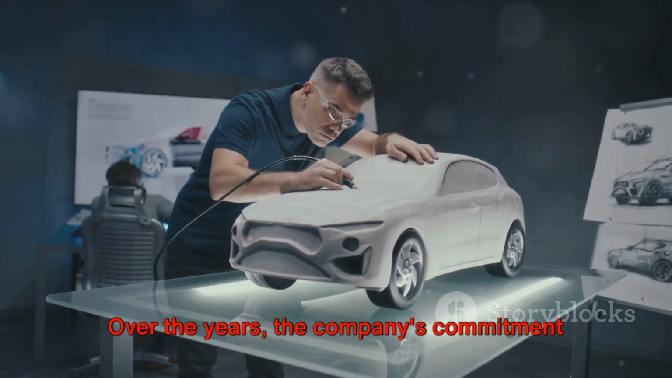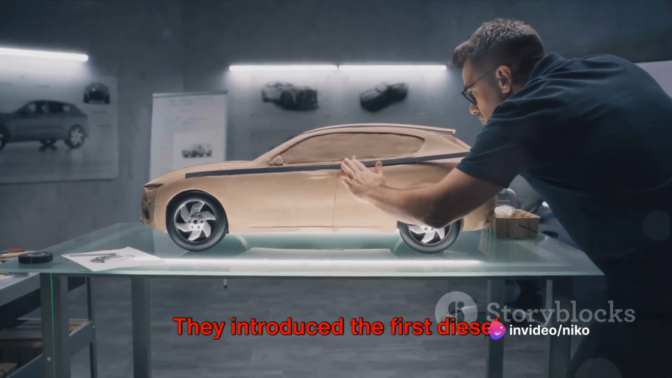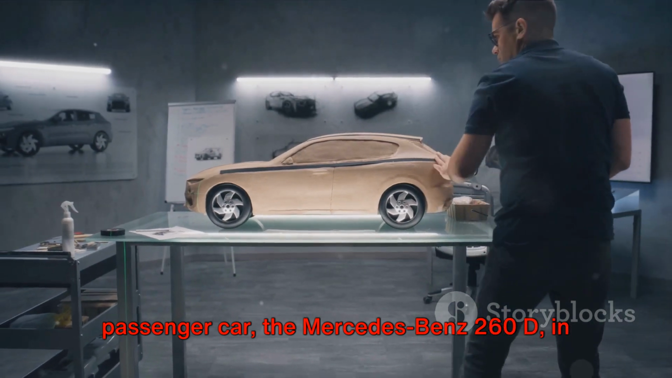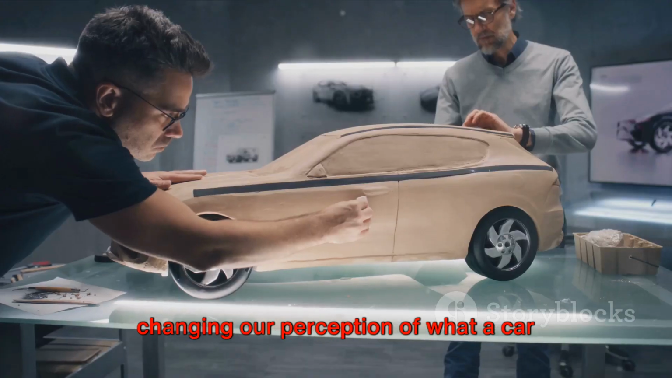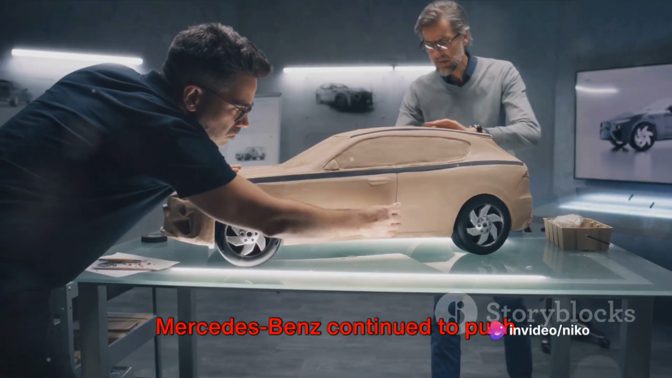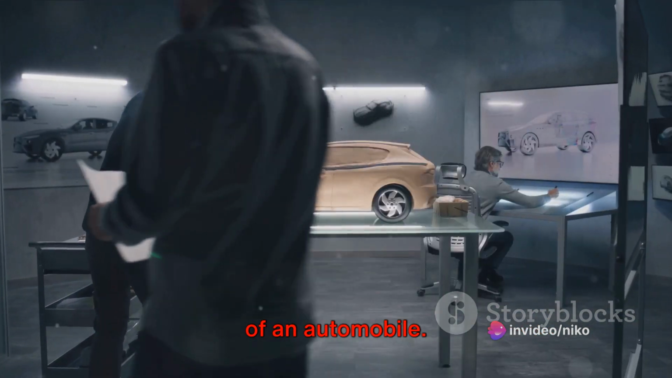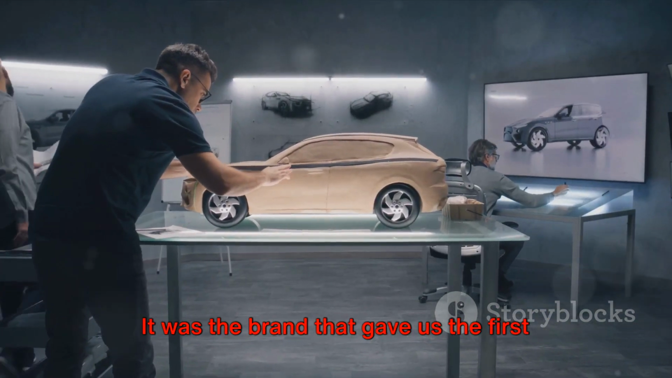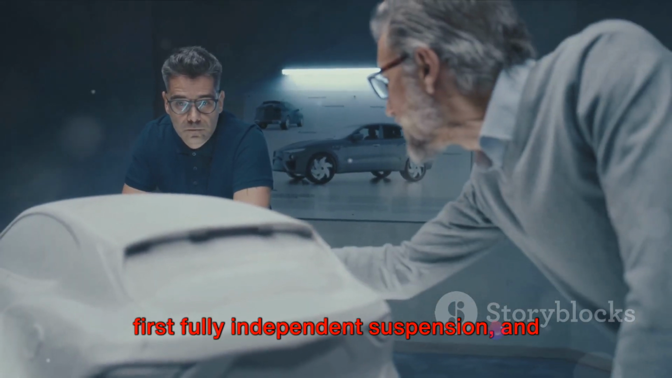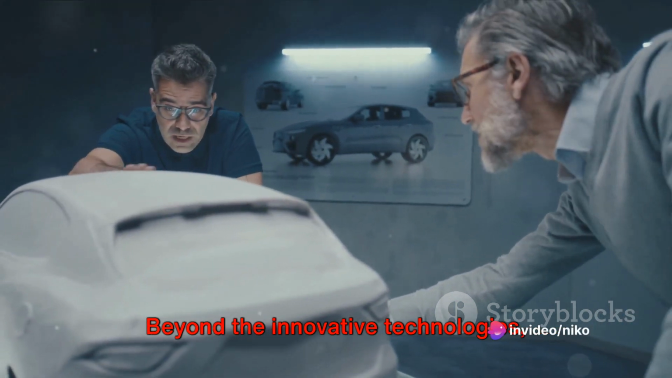Over the years, the company's commitment to innovation and technological advancements only grew stronger. They introduced the first diesel passenger car, the Mercedes-Benz 260D, in the early 1930s, forever changing our perception of what a car could be. But the innovation didn't stop there. Mercedes-Benz continued to push boundaries and redefine the very concept of an automobile. It was the brand that gave us the first production car with fuel injection, the first fully independent suspension, and many other pioneering technologies that we now take for granted in modern vehicles.